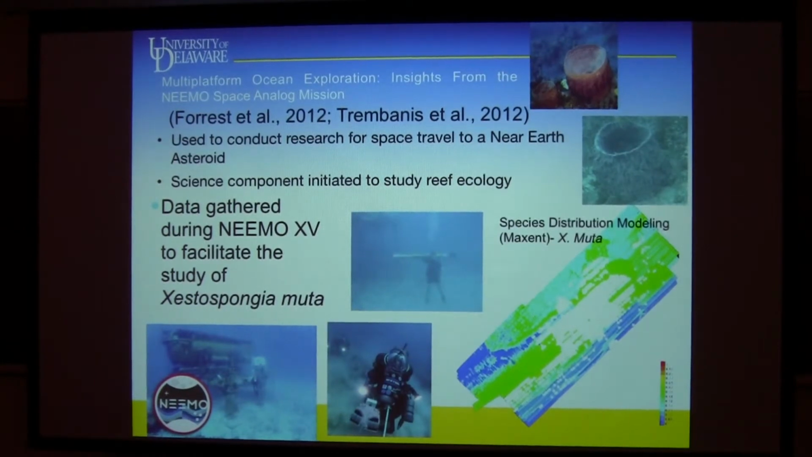In the kind of exploration realm, recently we've been involved in a number of NASA-related projects, and actually it turns out one of the biggest users of the Aquarius lab down off Key Largo, which just got a new lease on life. Florida International has taken over management of that from UNC Wilmington. And NASA uses it because it's a great place to train astronauts. This goes back to work that was done in the Apollo program.